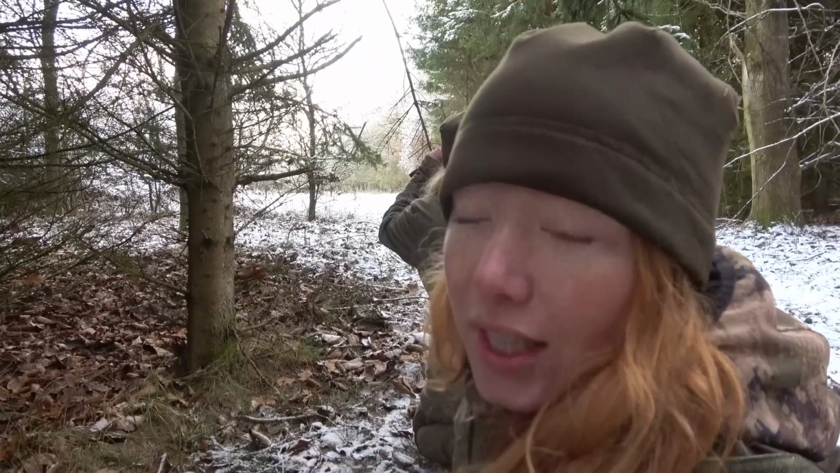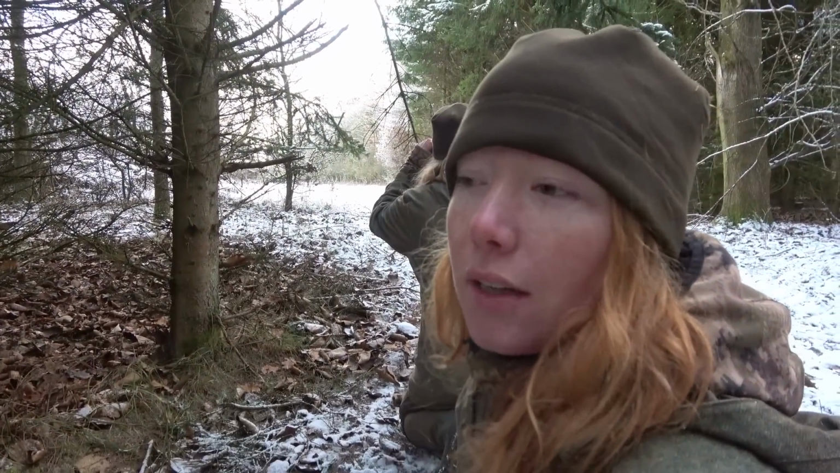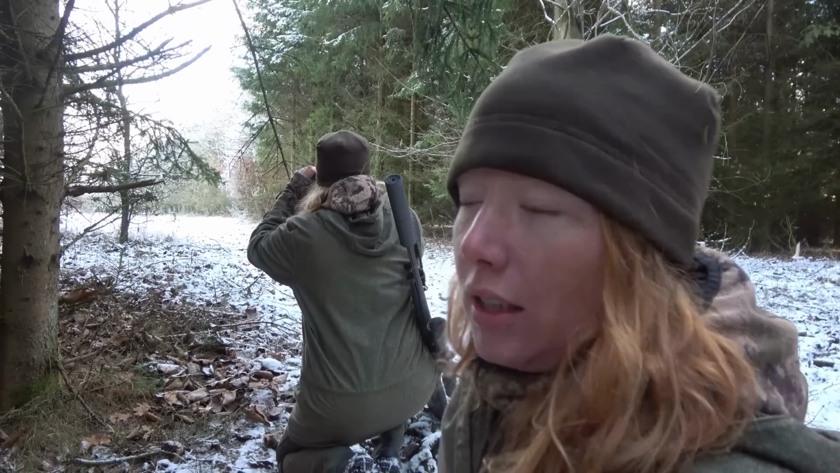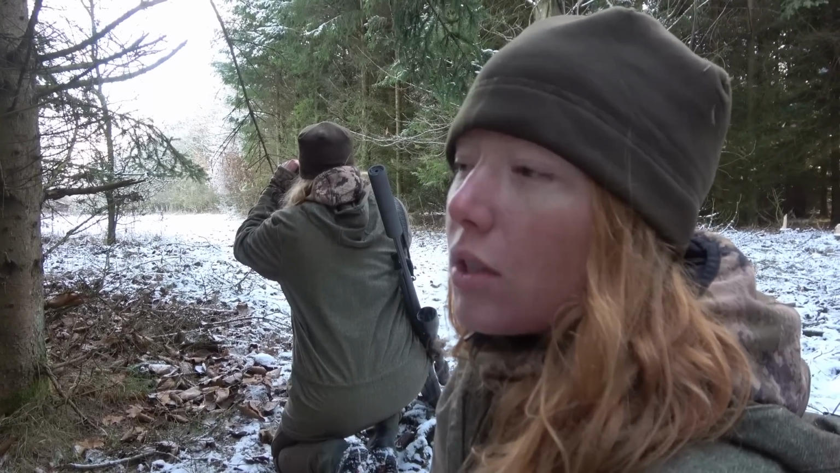Now we're just looking at a small buck. It's a buck from this year, so it's a good one to take because the fur is not so good on this one. Now it's just standing over there, and now we get the chance, then we will approach it. So we're just waiting now.